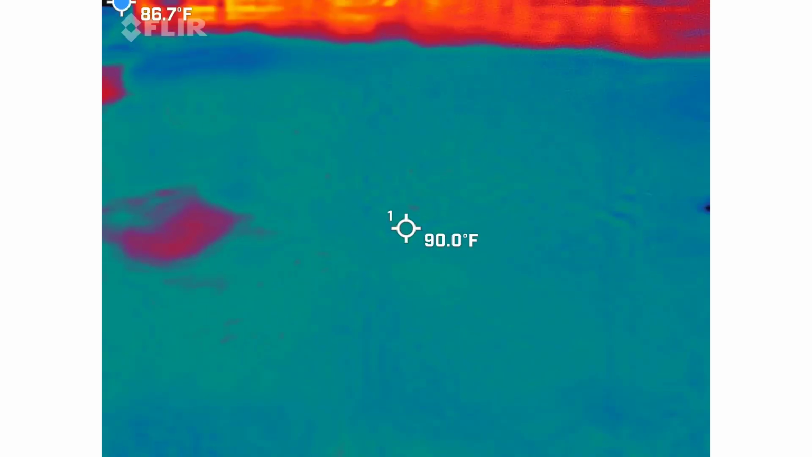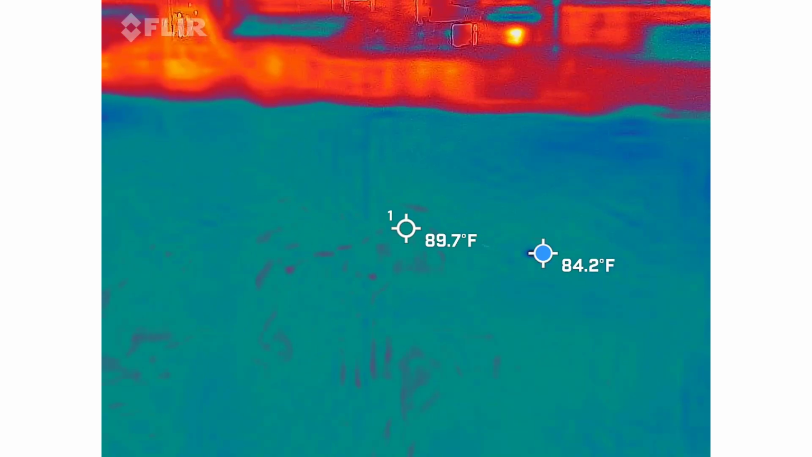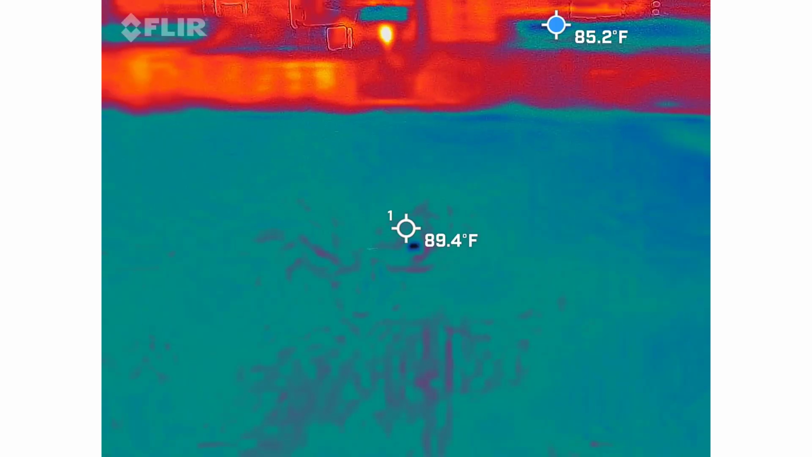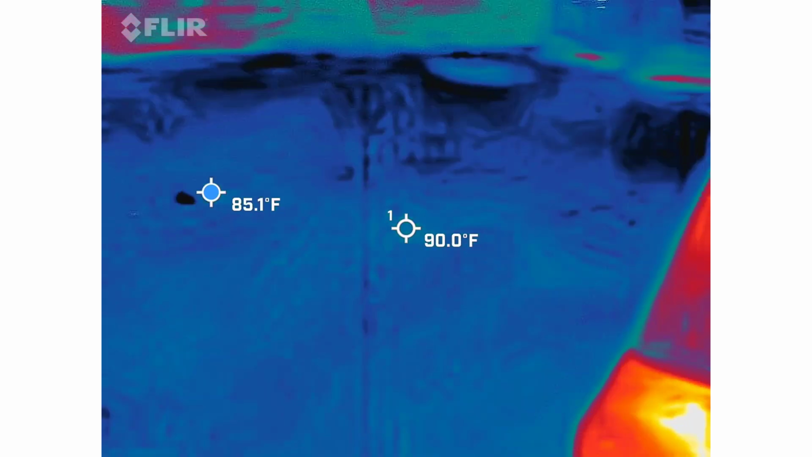But again, these cameras, as fascinating as they are, even when I'm doing my own investigations, I'm not watching them in real time. I just set them up and let them go, so I can review it the next day. I normally have to slow you guys down, because we love this technology. Yeah. We're glued to it.